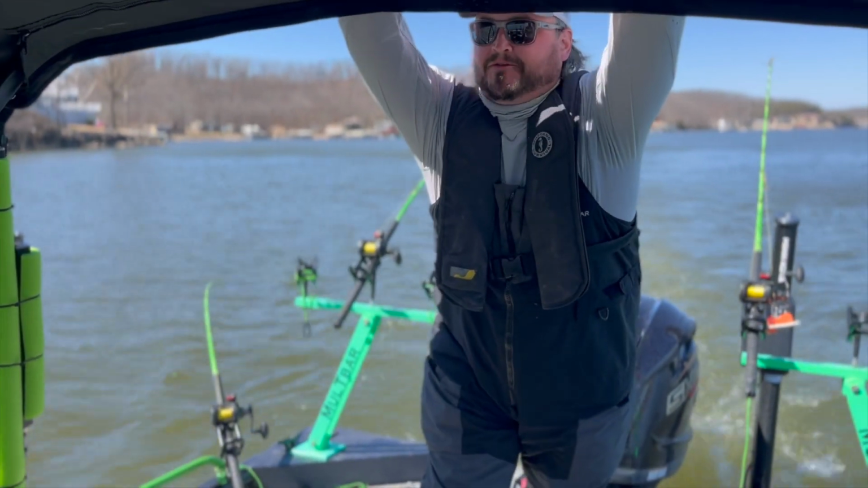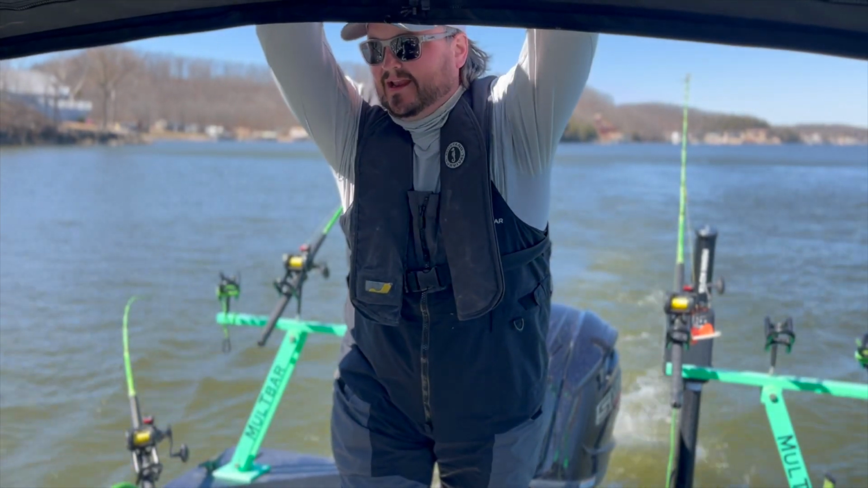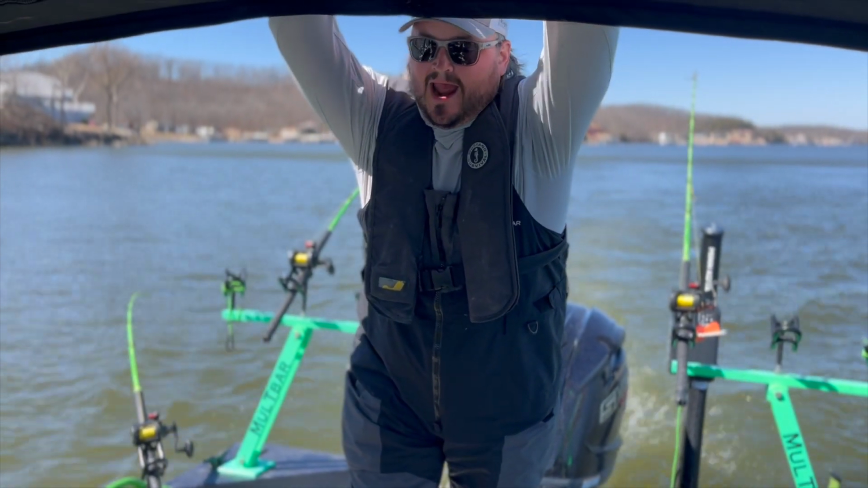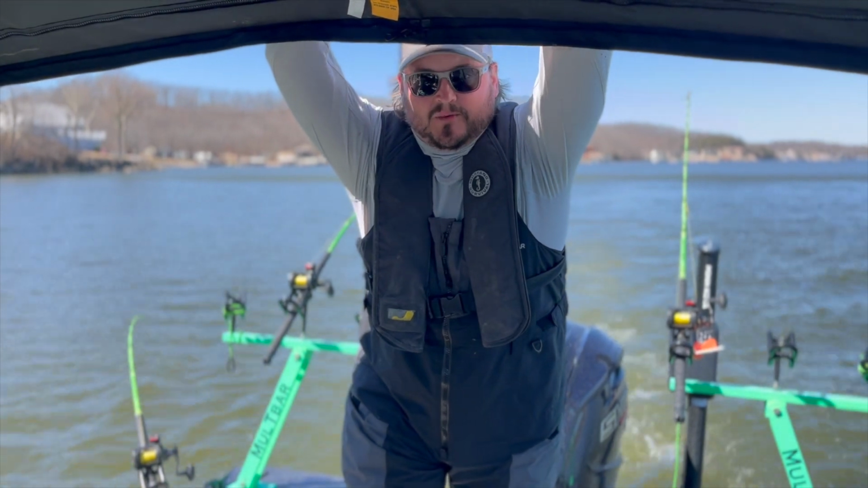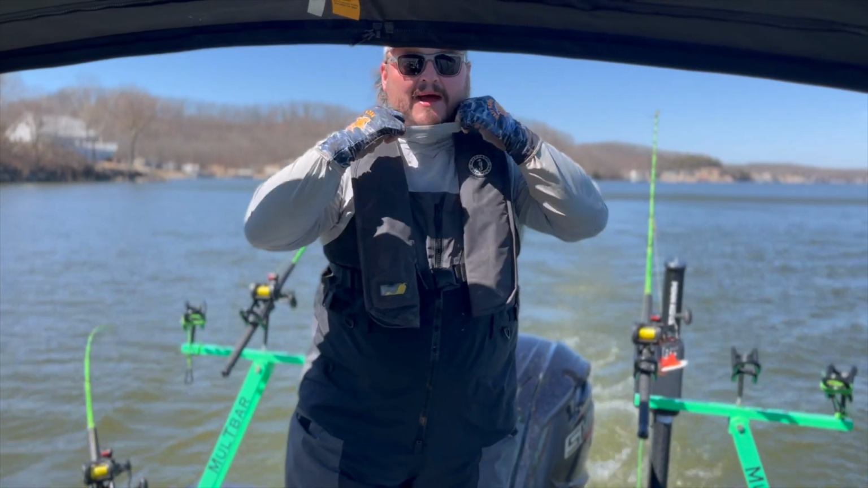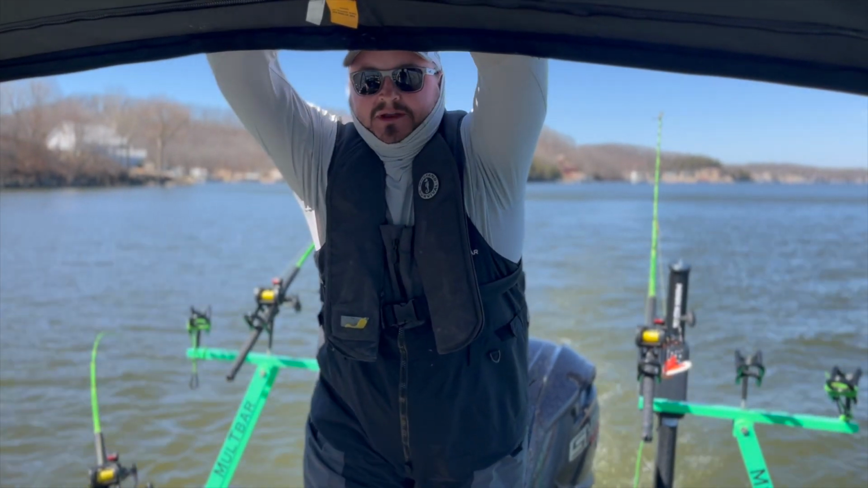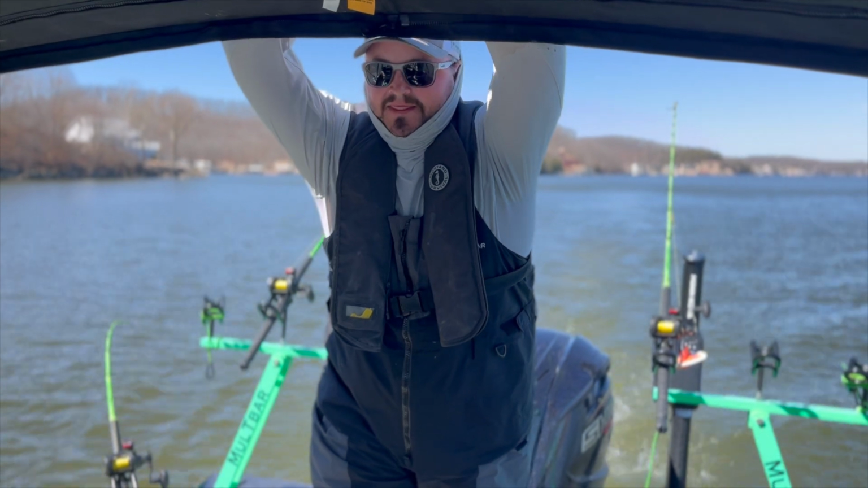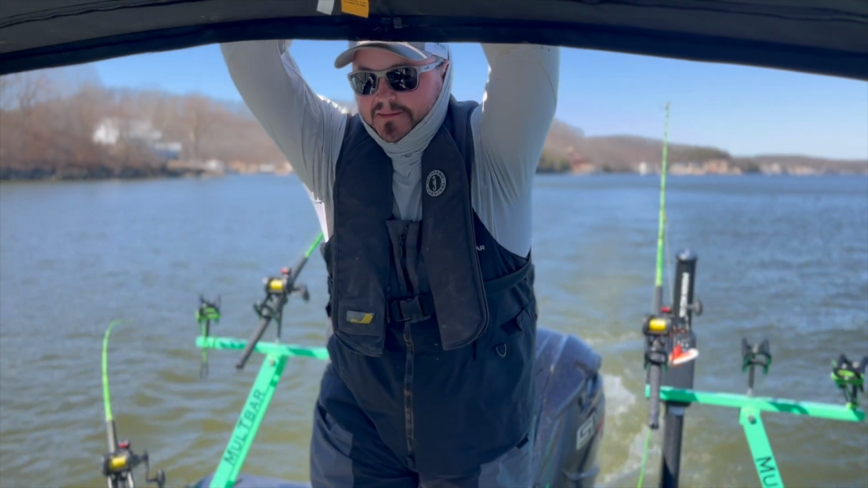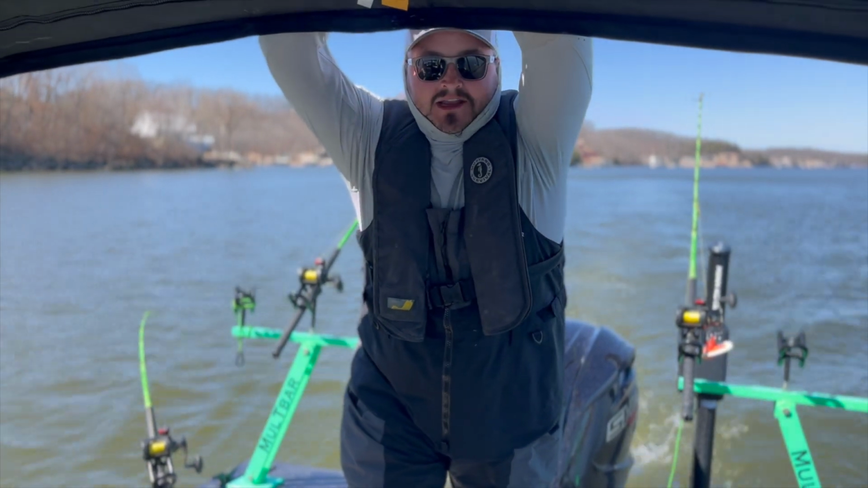We have 3 poles out right now. It's just a start. We'll continue to put more out as we need it. What happens is when one is hooked up, we have to get the other poles in that have nothing on them, because what will happen is we'll start drifting and everything will get tangled up. So we move the poles, get everything free, and then we will wrestle in the fish that has been caught. So stick around, let's hook into one.